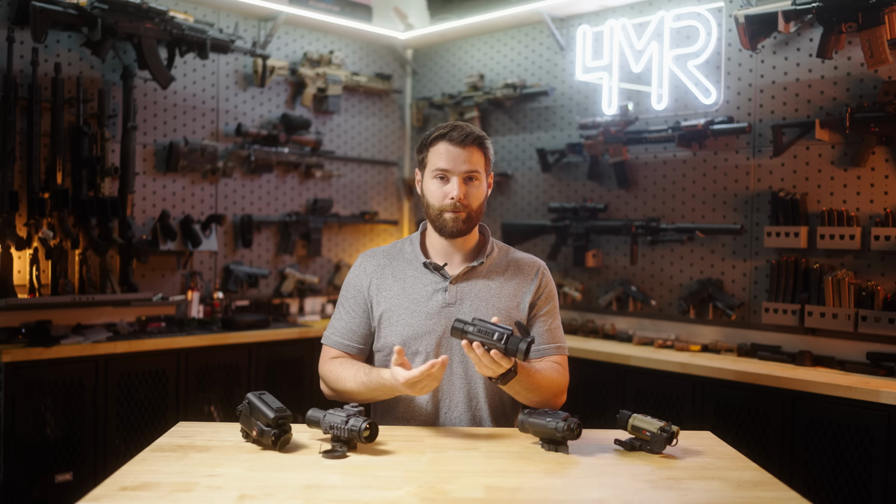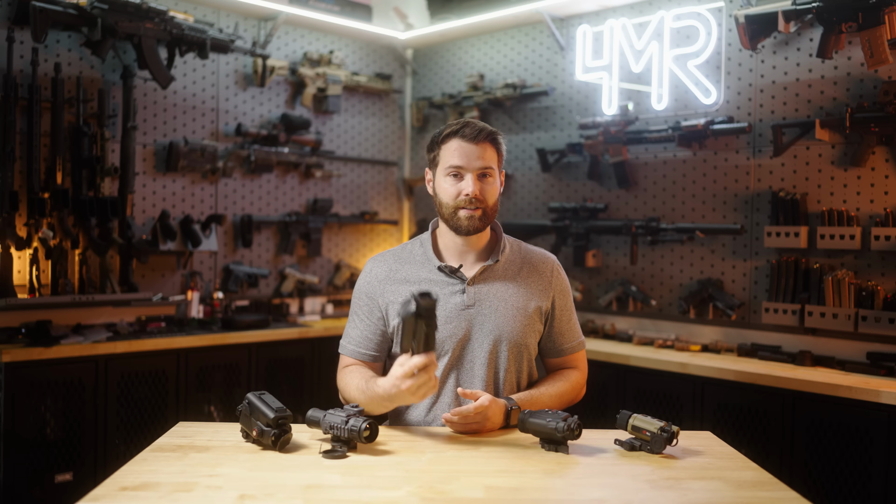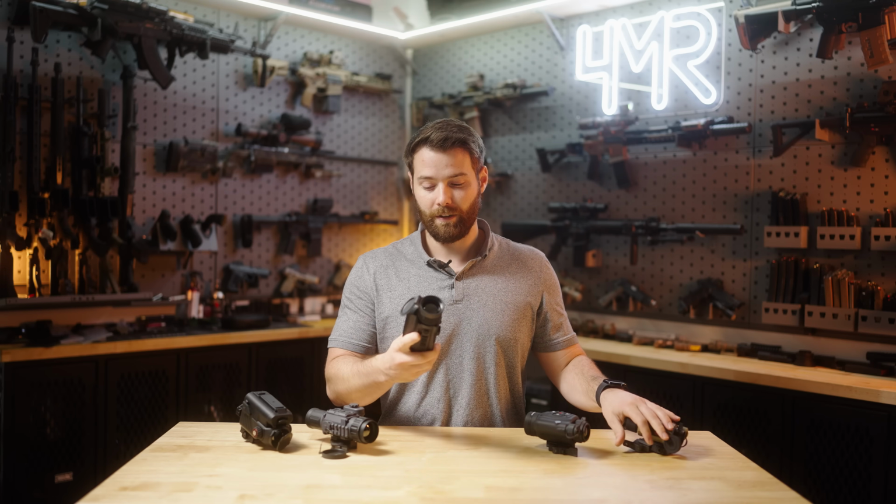For the money, I'm going to go ahead and say upfront this is probably the best value. Is it the best in all categories? Absolutely not, but it is an easier pill to swallow, spending about half as much on this as you would on the CV25 and about a third compared to the RH25 V2. So that is a big deal.